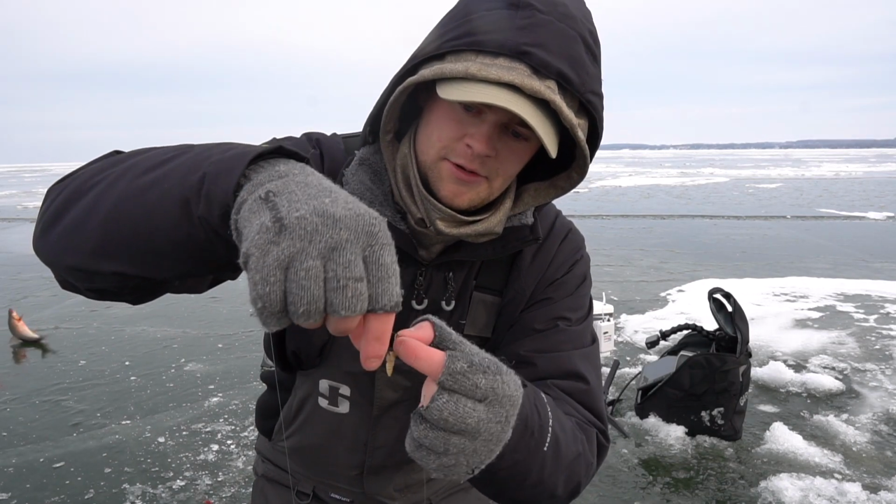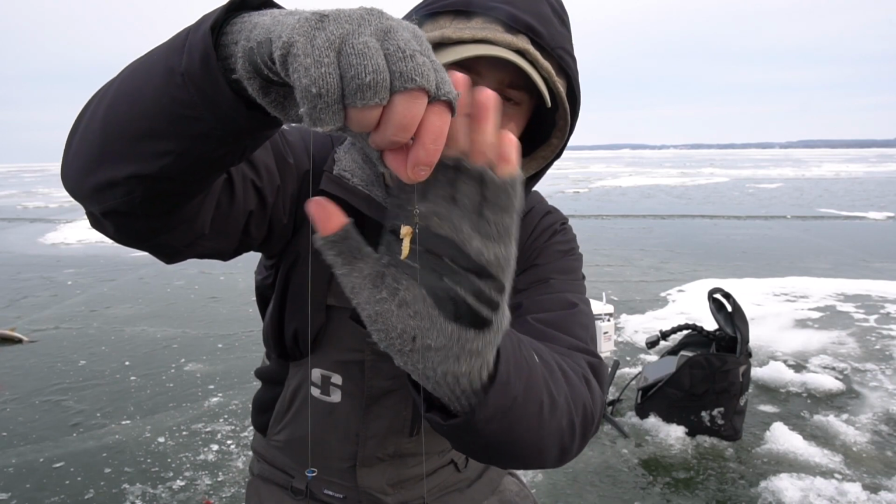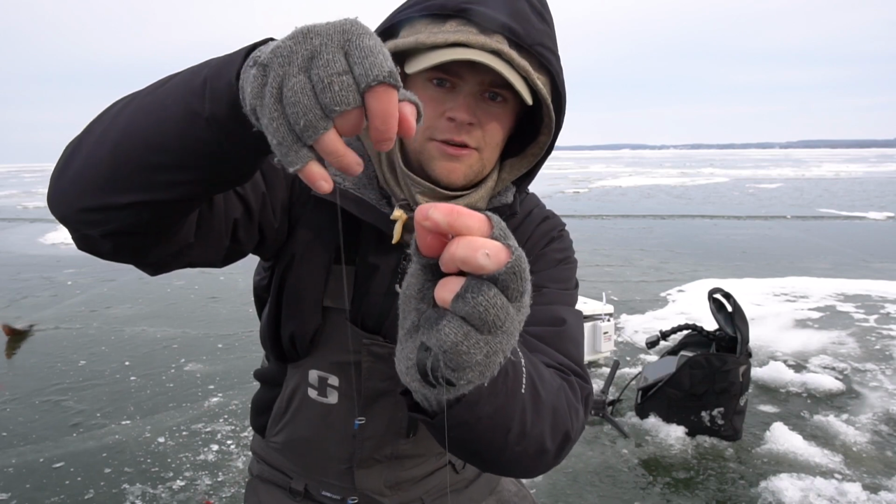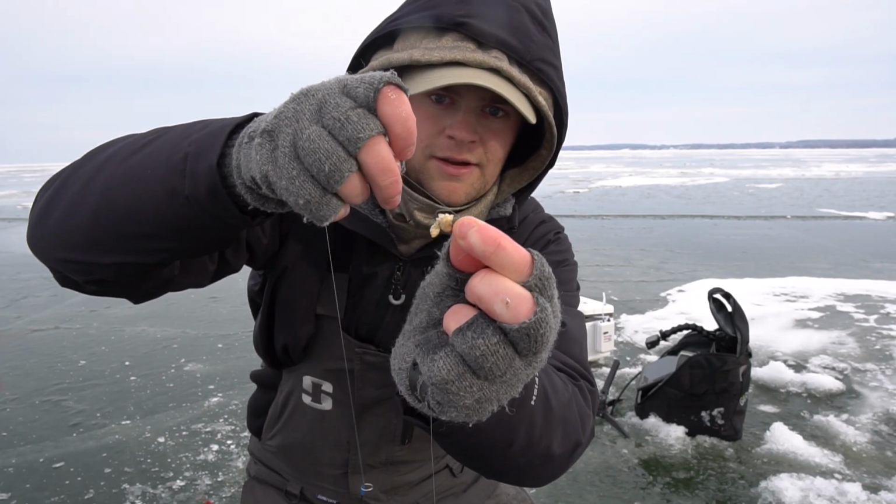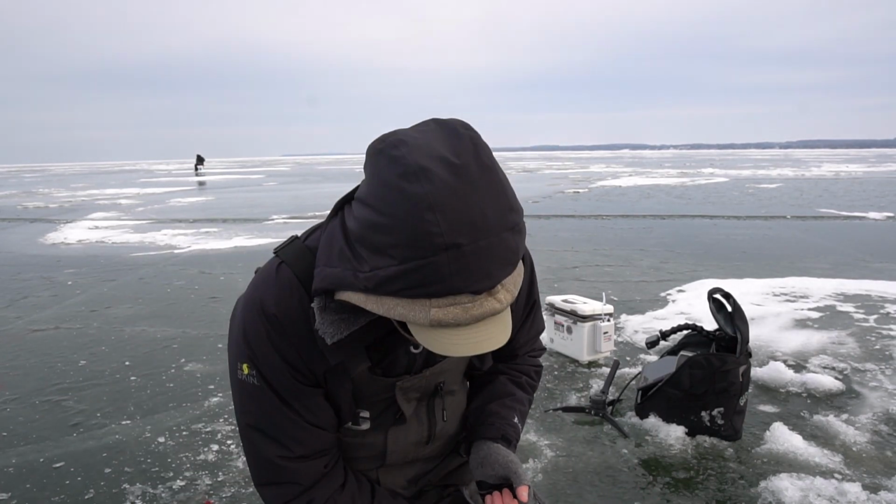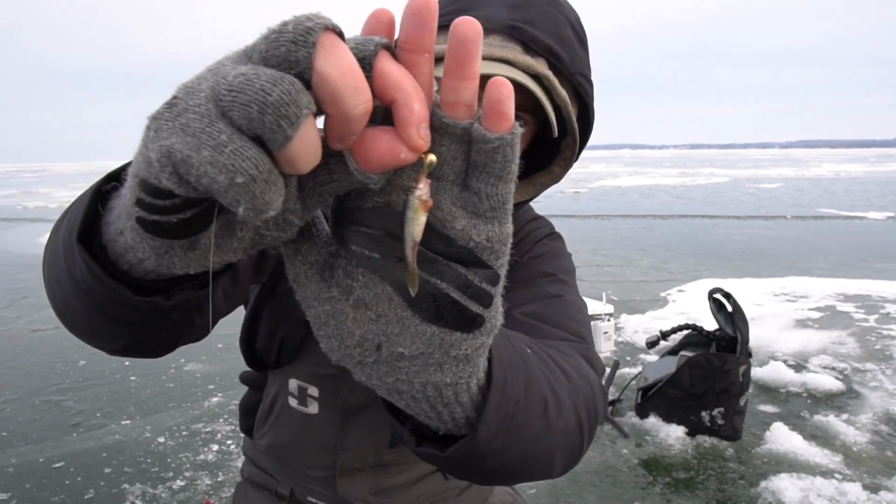Alright, so this is what I was talking about. That is what that fish ate. Hopefully you can see that. Again, you want that hook to face upwards so that those wax worms sit right on that hook like that, and that hook just flutters up and down above that barrel swivel. And of course, we've got the bottom bait right there.